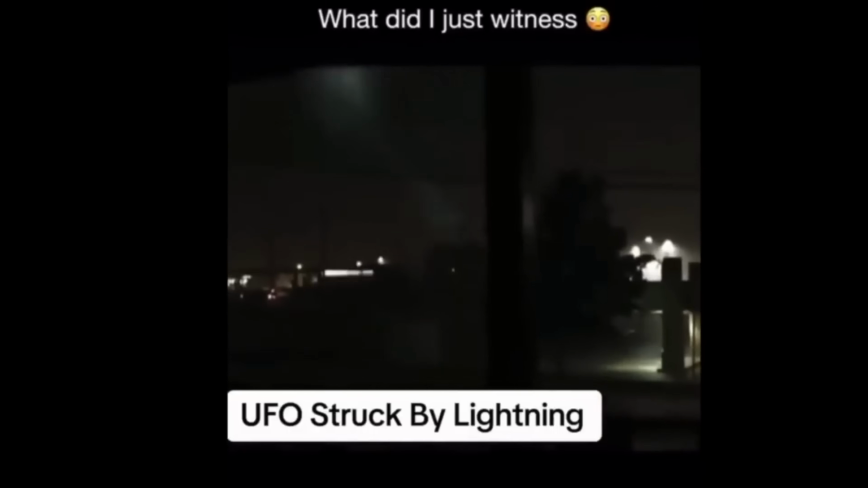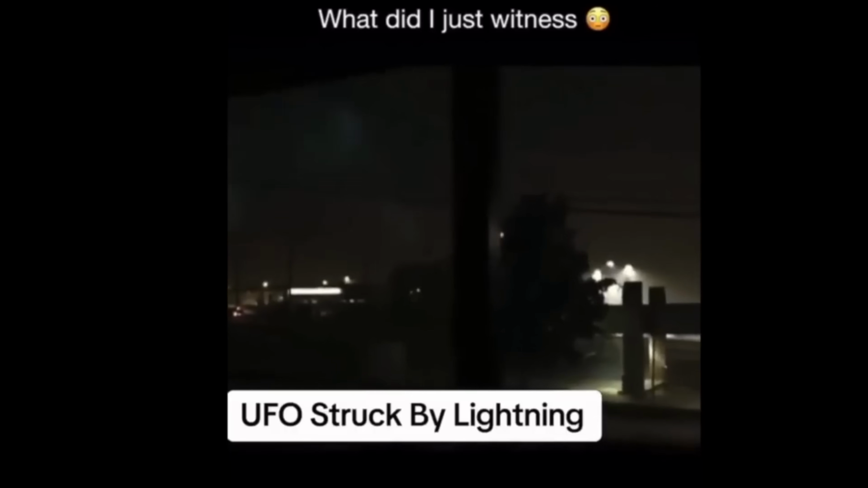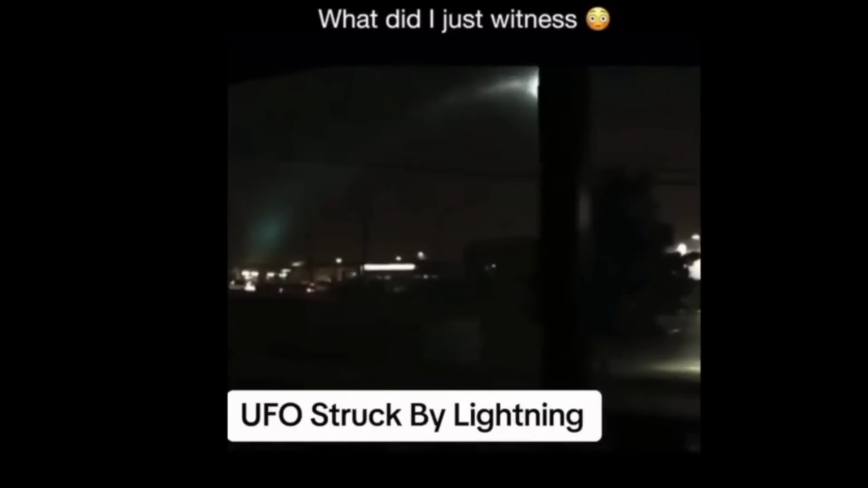This is a great wild video of either lightning striking a UFO or extremely rare wild ball lightning. Either way, it's mesmerizing.